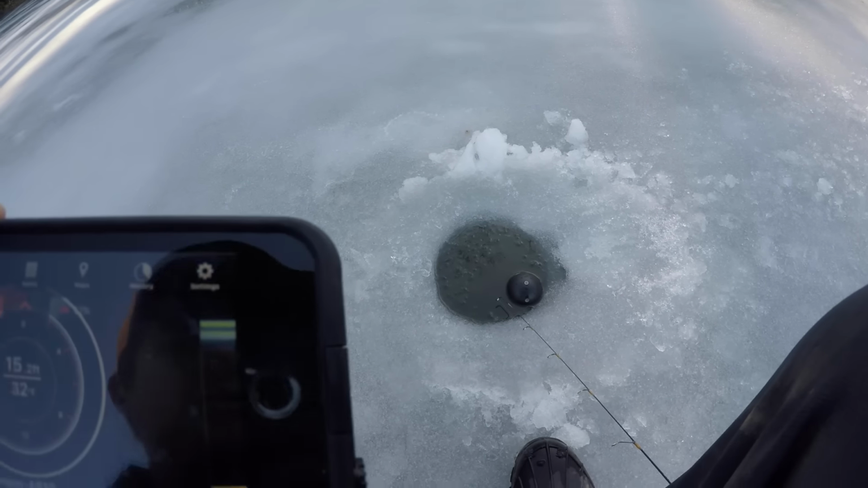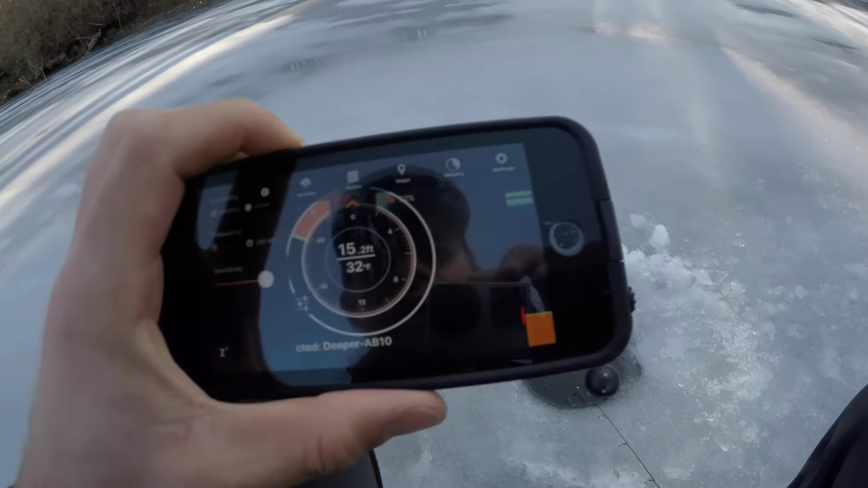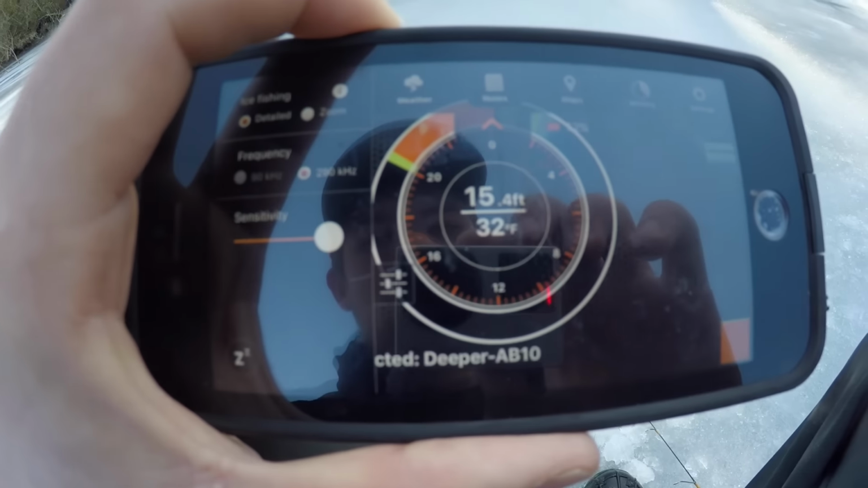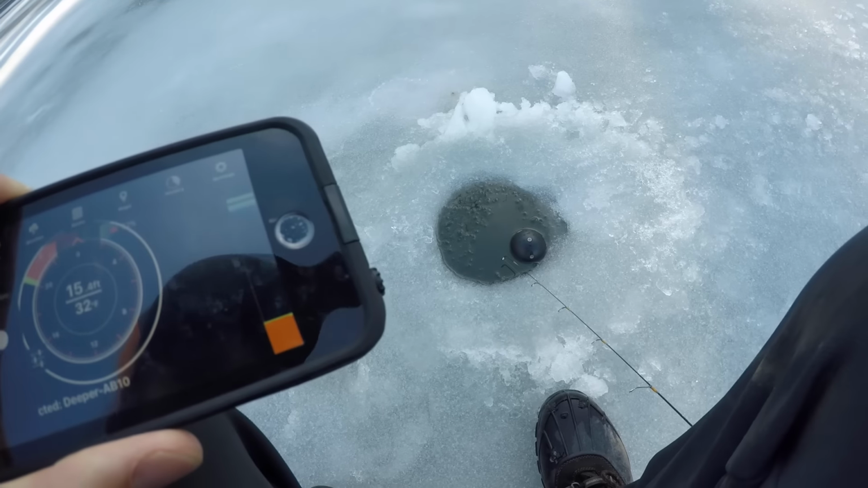And as you can see, it's picking up a little ice fishing spoon, and it picks up the little plastic jigs just as well too. So it's real sensitive, and it partners with your phone, and it tells you everything you need to know. So I highly recommend this, guys.